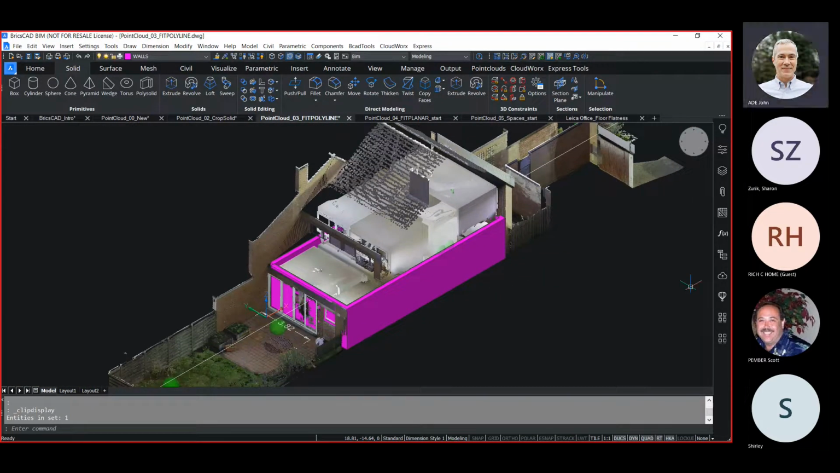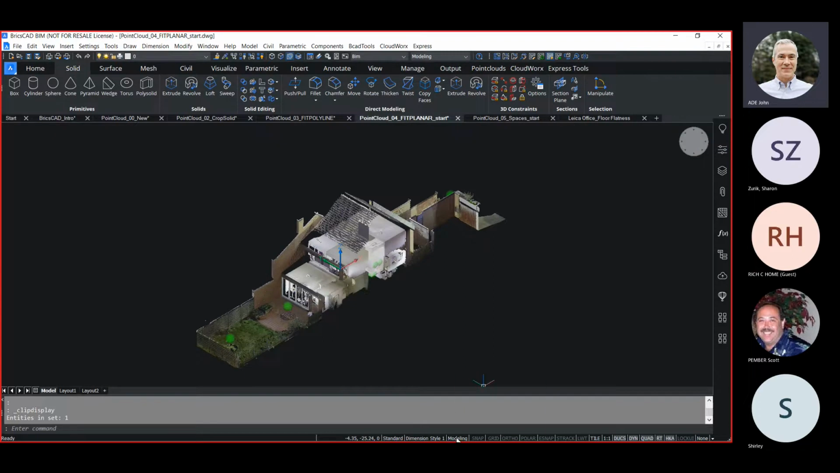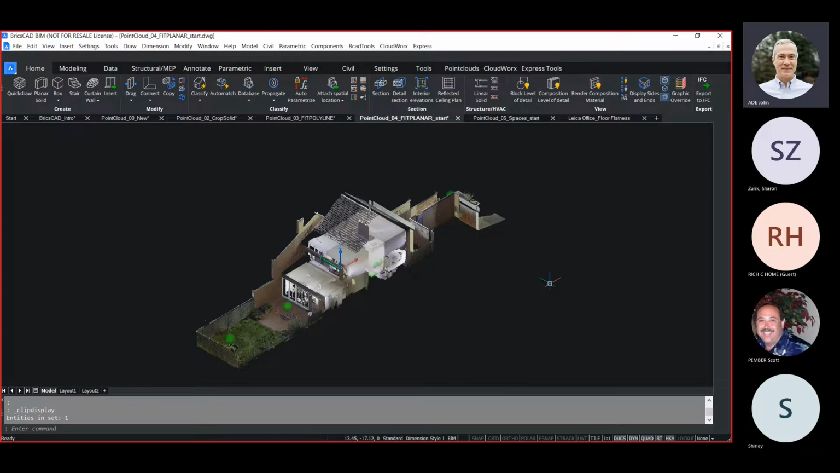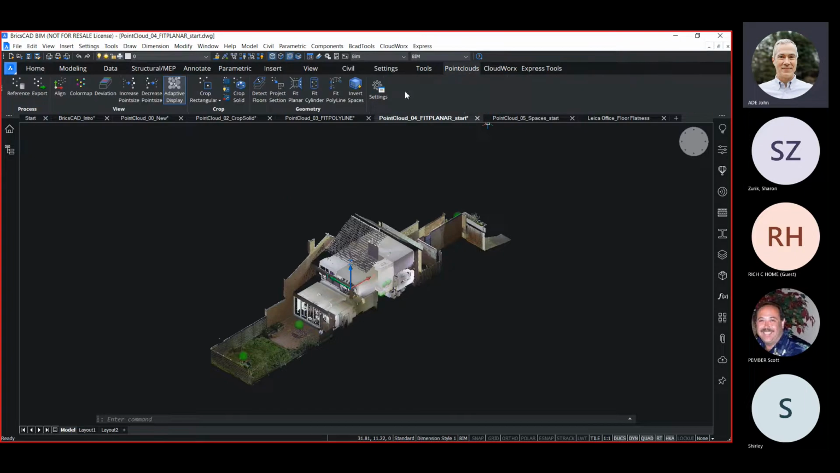Now we'll take this a step further. So far, we've been doing everything in Bricscad Pro. A lot of this functionality is already there, but I want to use some more intelligence that we built into our Bricscad BIM product. So I'm going to change my workspace to BIM. Some of the tools and some of the user interface will change. And if we look at the point clouds tab, we now have some additional tools on the geometry panel, things like detect floors and fit planar and so on.